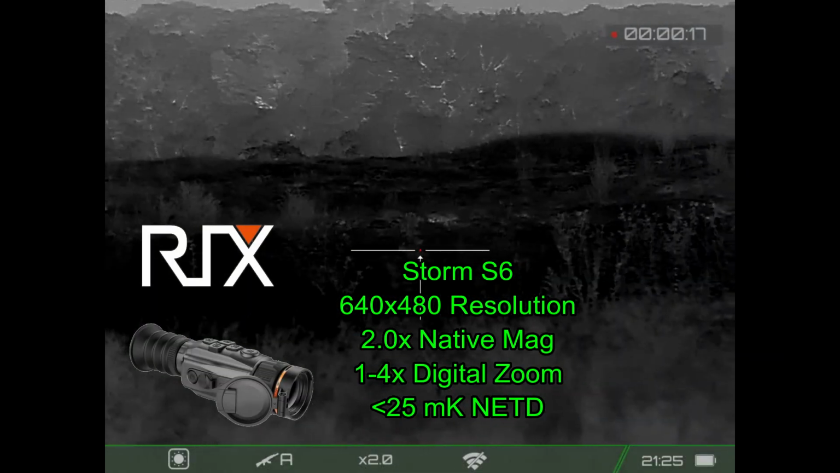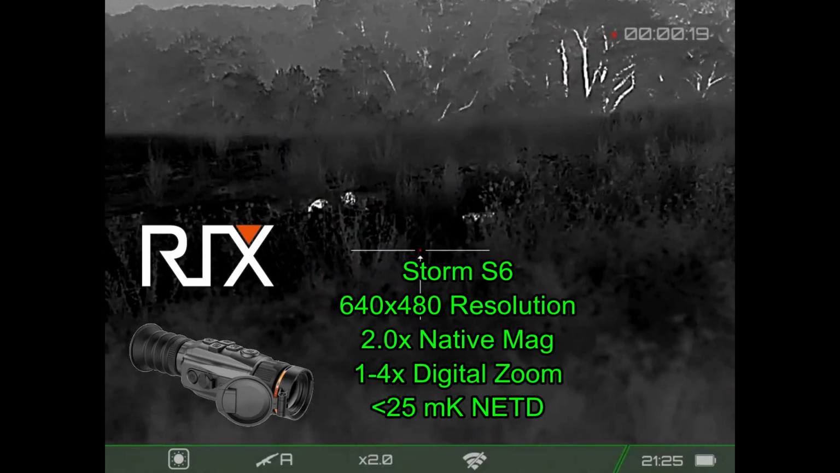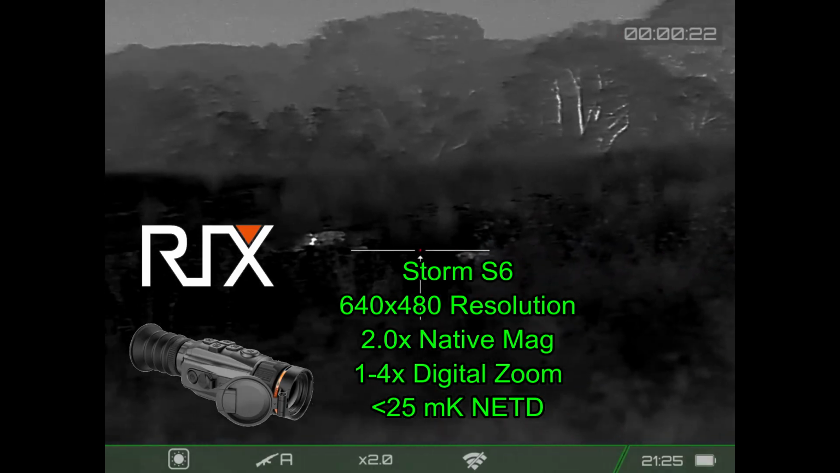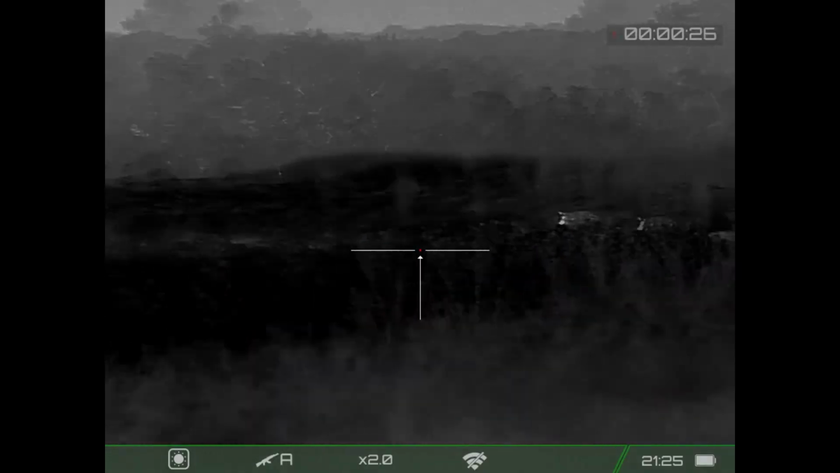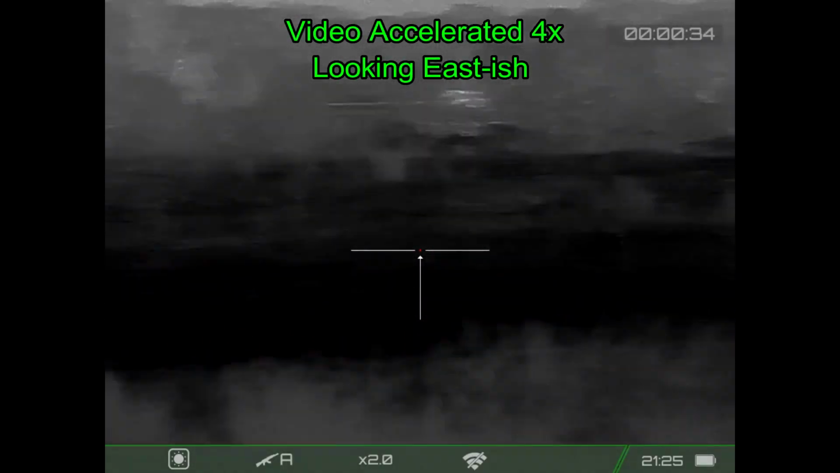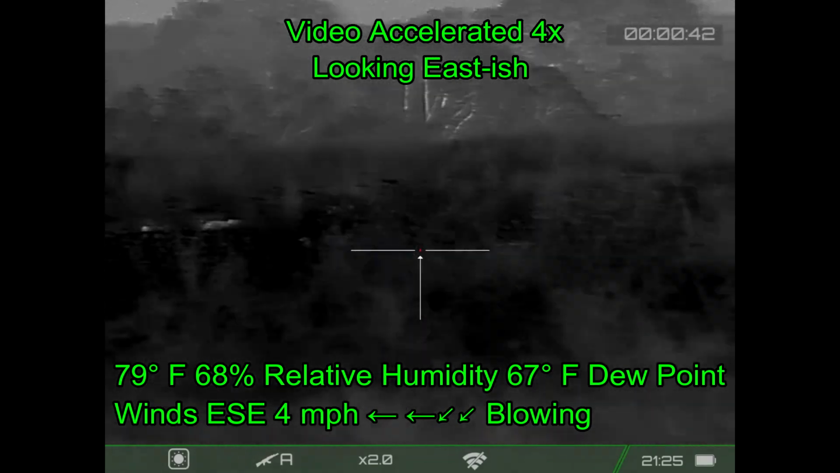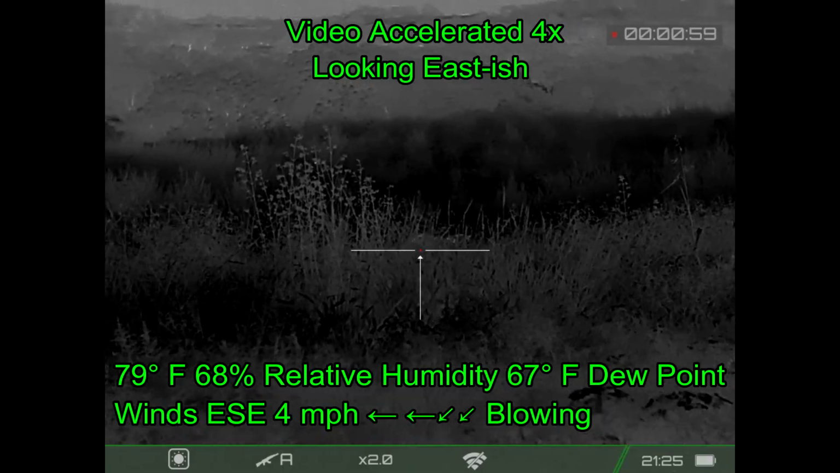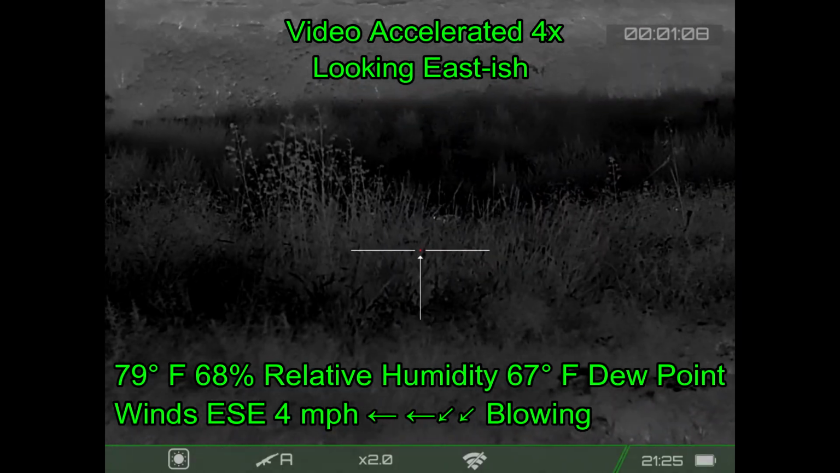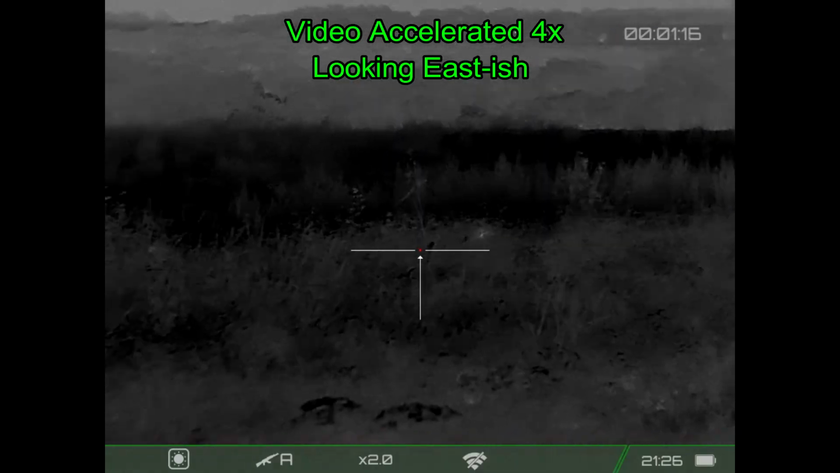And this is video from my rifle with the Rickstorm S6 thermal weapon sight. It is 640 resolution, 2-power native magnification with up to 4x digital zoom. Now, I was a big fan of the Rickstorm S3. It's a 384 resolution thermal weapon sight. I thought it worked really well, but the Storm S6 with 640 resolution is just so much better. So I sped up the video here.